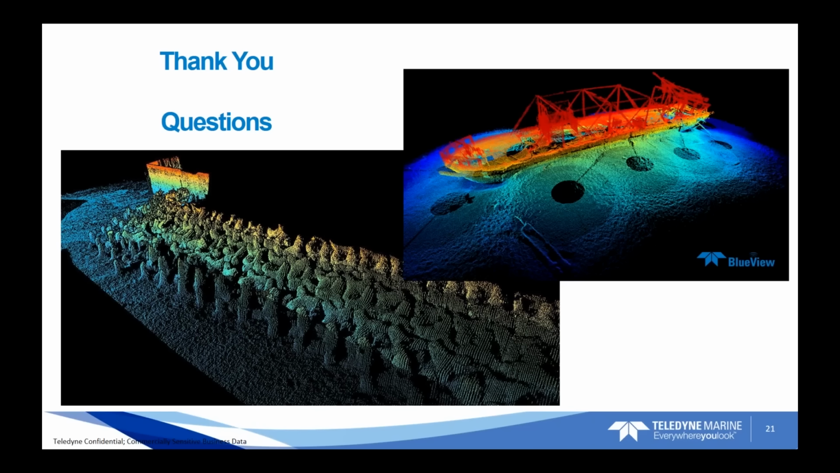That's a good question. So the tripod scans without being instrumented, I believe is what you're referring to. Without being instrumented, it really depends on the environment. Because if there's lots of changes in the seabed elevation or lots of debris or not a lot of debris, that can change the spacing of the scans that you need.